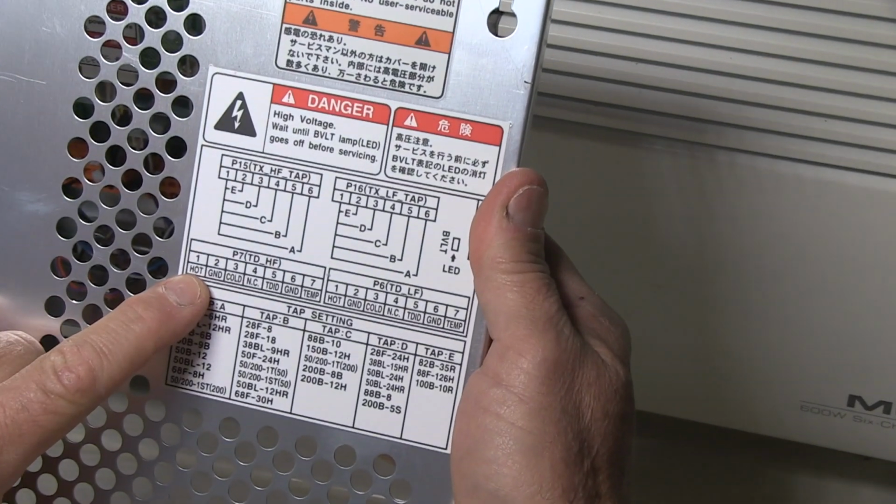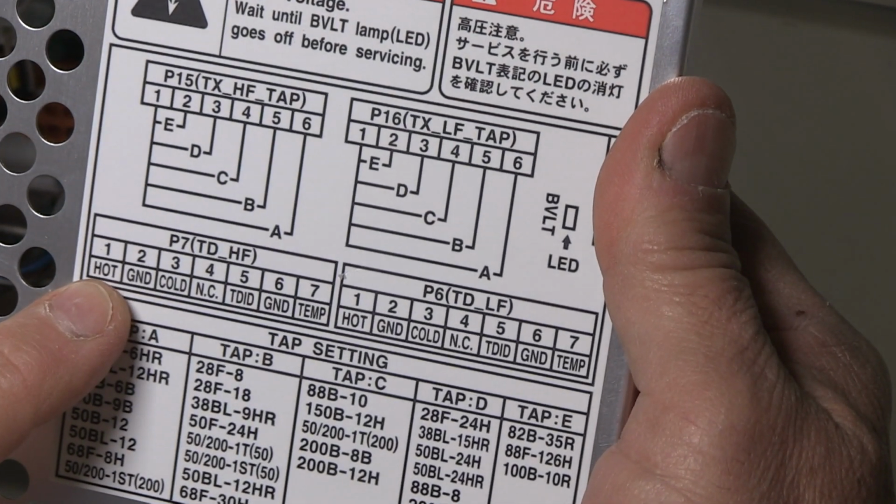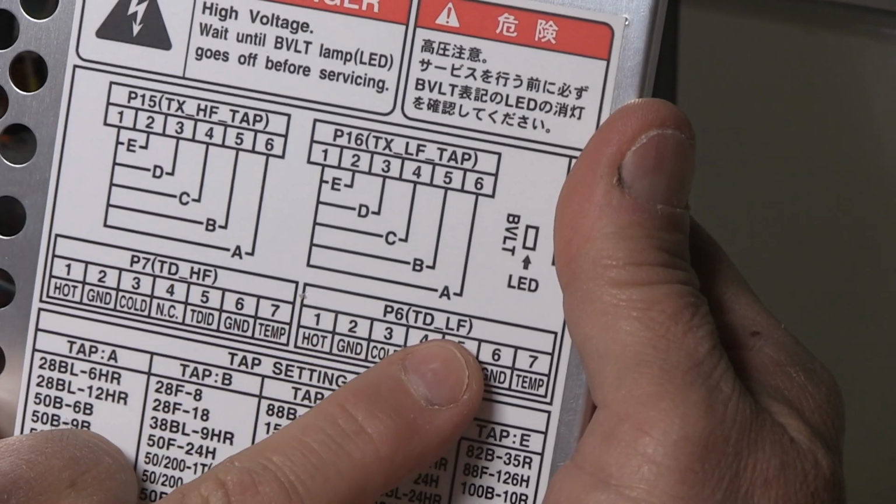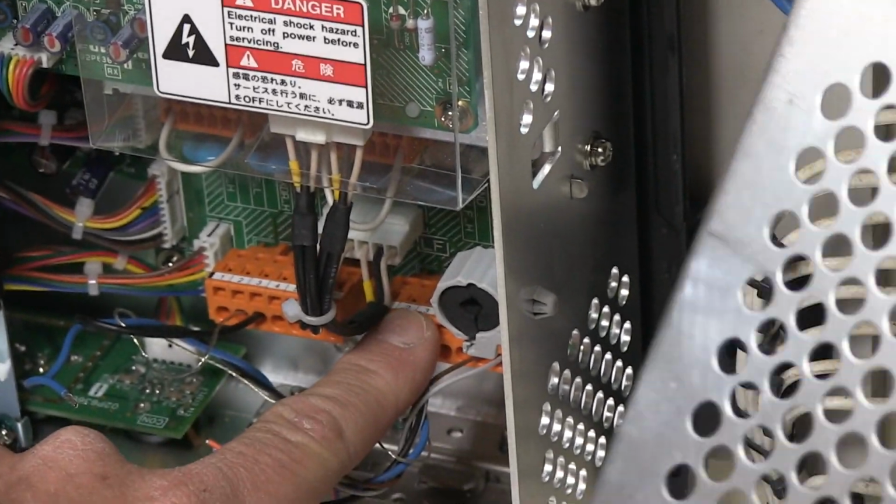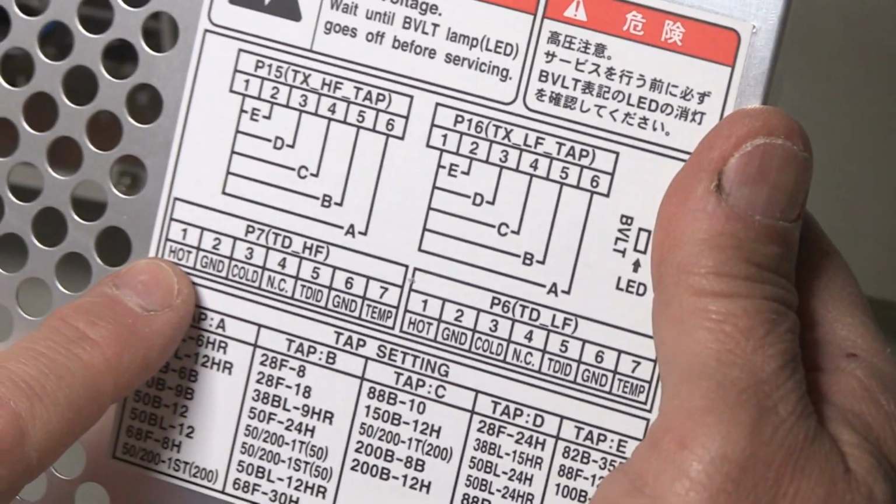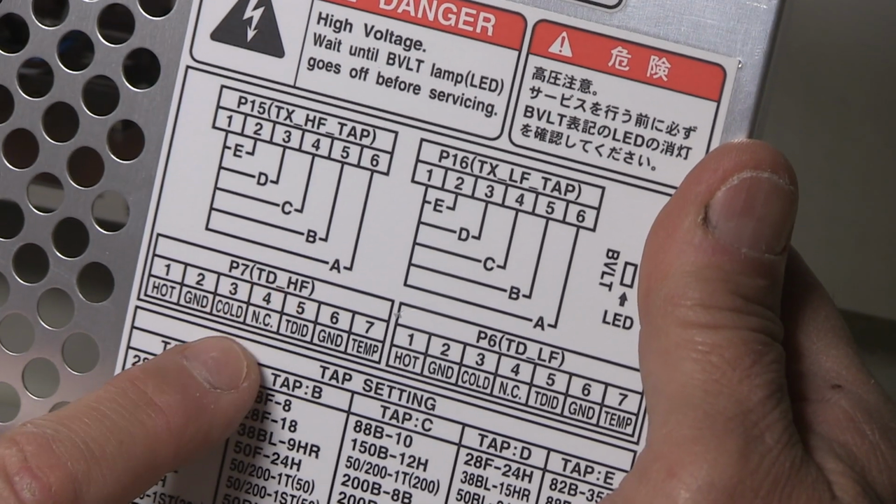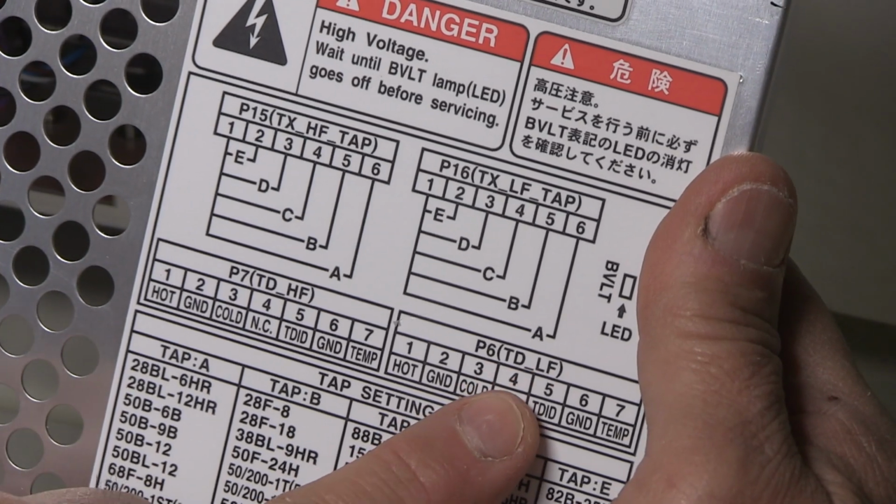You can see I have the cover off, but the wiring diagram is on the cover of the DFF3. So the wiring diagram is important because that way I can see which terminals I have to hook up this dual frequency transducer. And you can see that there's an HF side and an LF side. And that corresponds to the HF side and the LF side here. And you can see that terminals 1, 2, and 3 are the transducer for the high frequency connections, and terminals 1, 2, and 3 on this connector are for the low frequency.